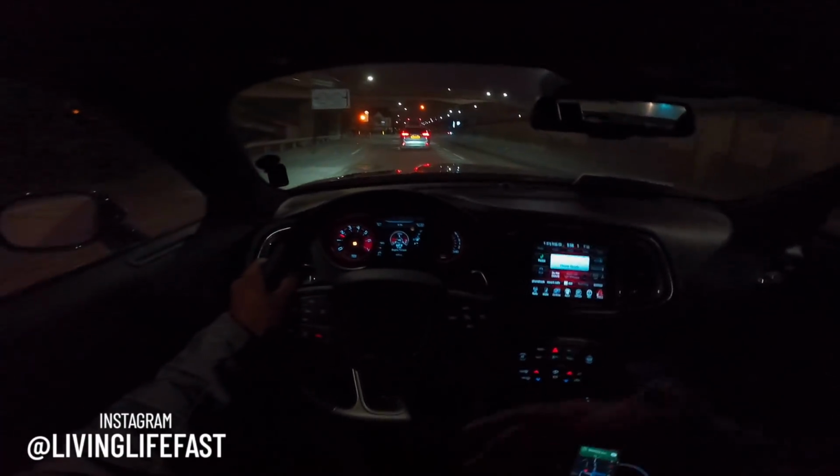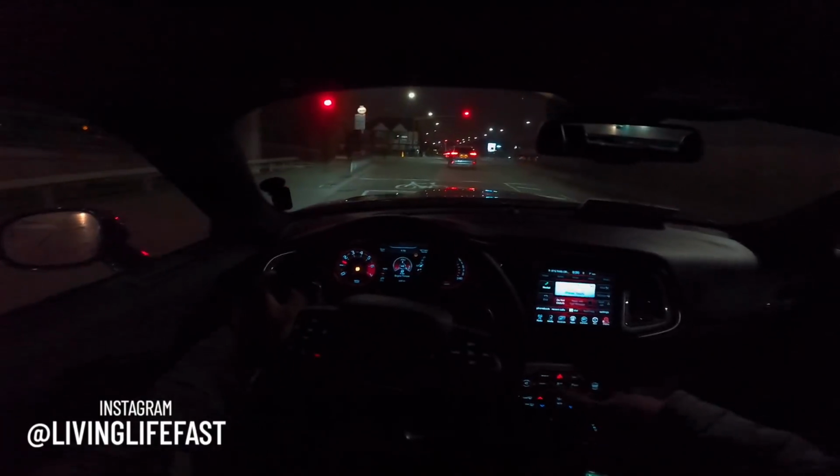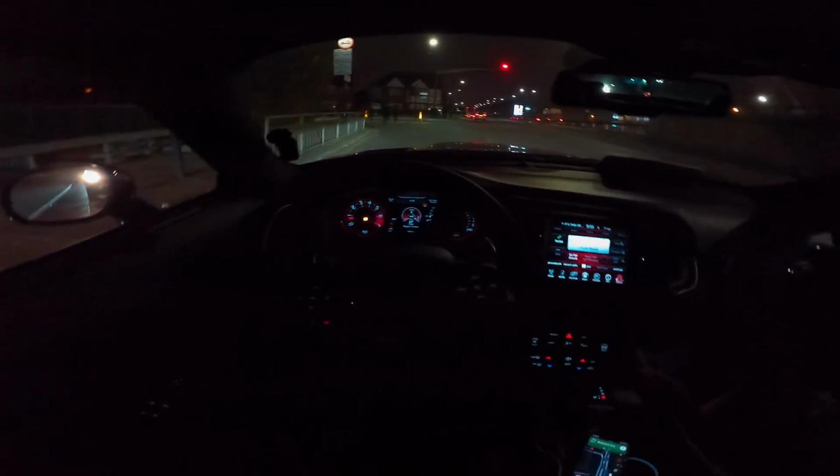If you're new to the channel, this car's running one or two mods. We've got a full Valvetronic decatted Armytrix exhaust system. We've also got a TDI tuning module. So the car was dynoed at around 730, 740 wheel. That's about 800 crank horsepower.